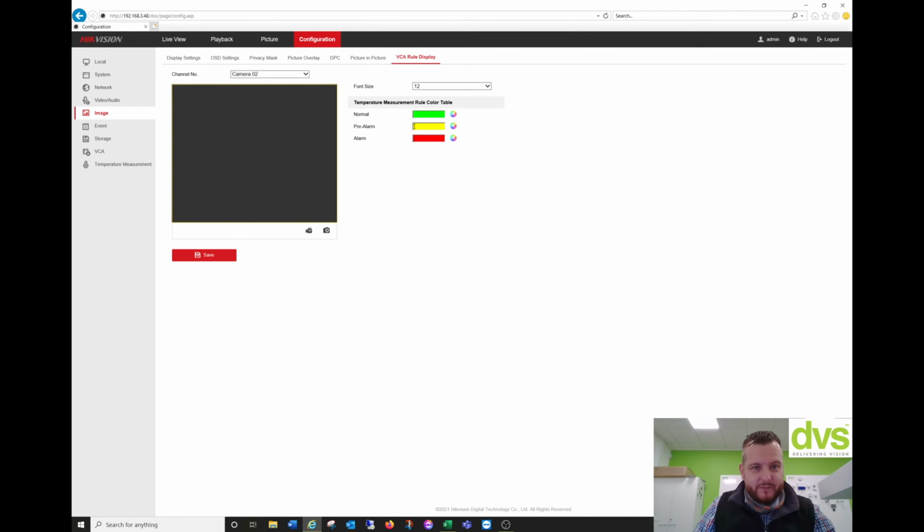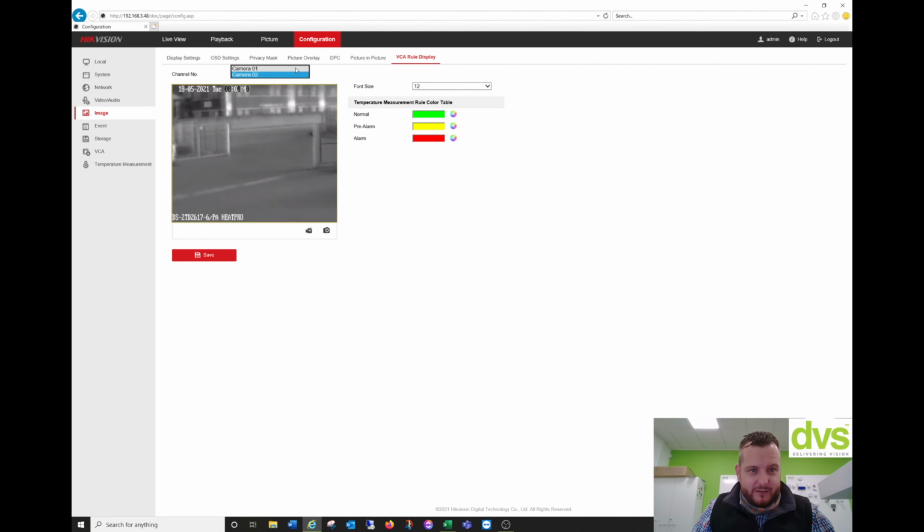VCA rule. So again, camera 2, the font size is 12. You can put it a little bit more, and you can have normal, pre-alarm, and alarm there. So you can have the font size accordingly, and you can even change the color. If you don't want the normal alarm, you can change the color to whatever suits your application and click save. Pretty straightforward. This was used heavily on the temperature screening product, where you change the font size to the biggest font, and then you'd have the text above the object. It was very clear. Again, it still applies to the VCA rule.